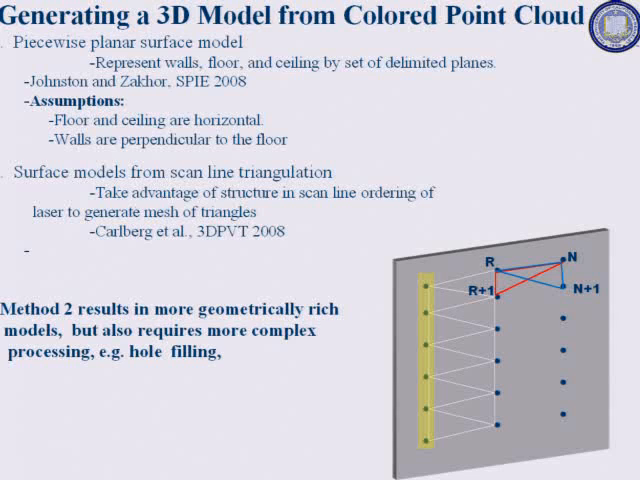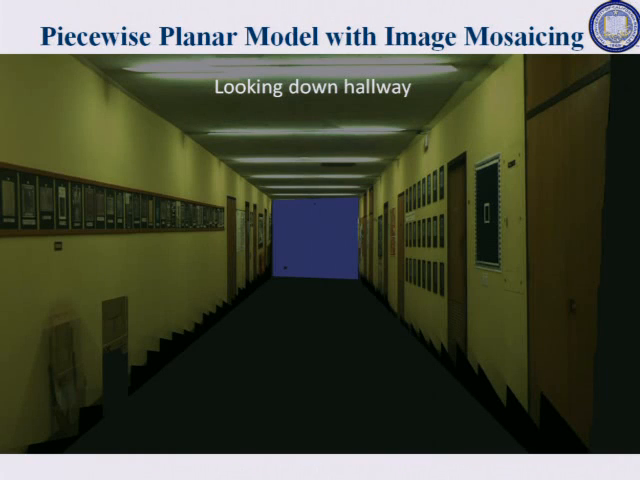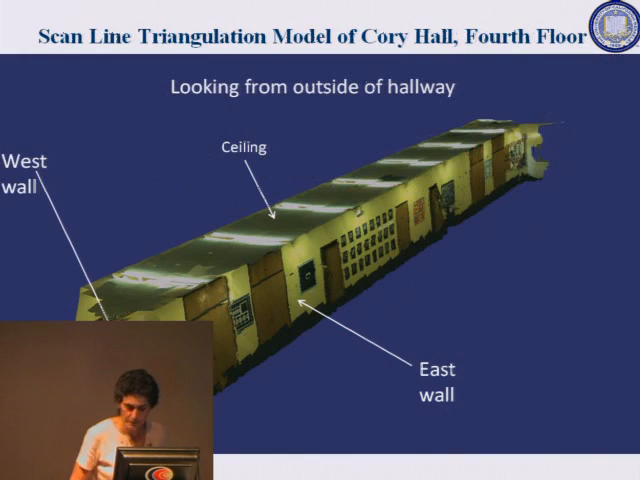Alternatively, you could say, well, most indoor structures have planar surfaces or well-known geometries. Why don't we just fit planes into them? And we've done both. So here's an example of a piecewise planar approximation of the 4th floor of Corey Hall. This is looking inside the hall, and as you can see, the artifact that you introduced by doing so is that there was a box here that was extruding from the wall, but because we did a planar approximation to the whole wall, it got flattened, which is not good.